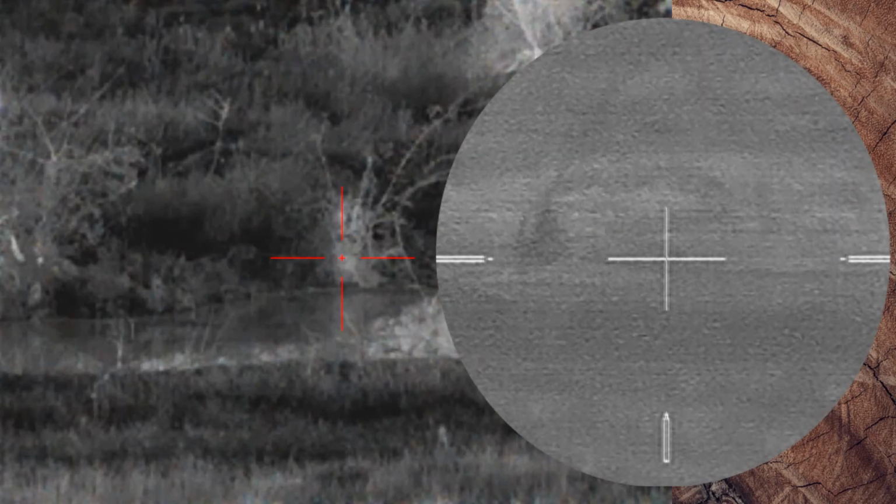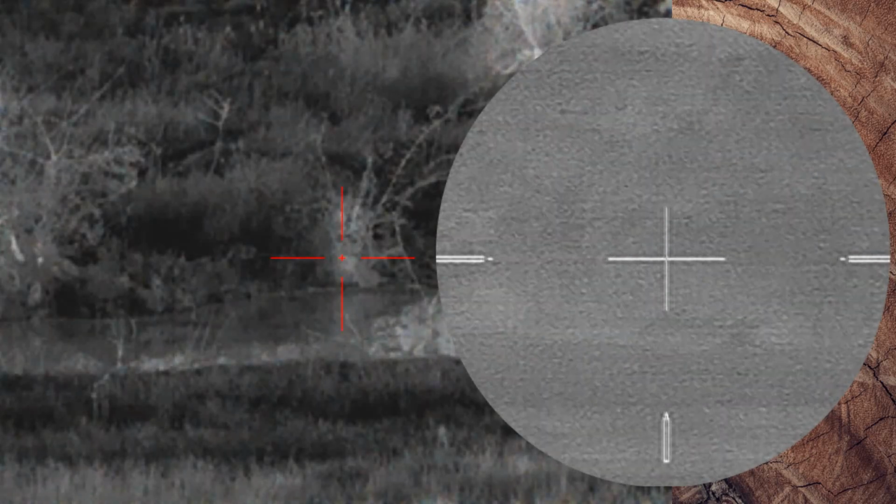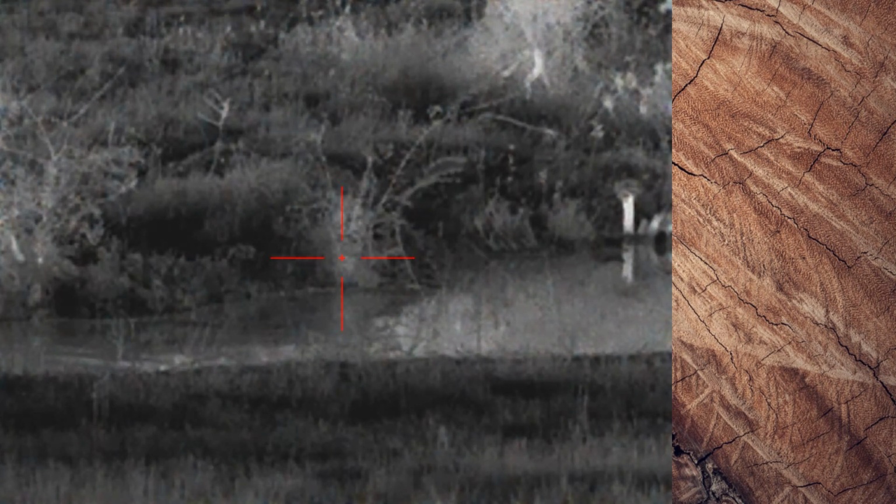I'm hoping the other beaver is going to pop up at any time, and I'm just not seeing it. So it's gone subsurface, and I go ahead and shut things down. I set my rifle to the side, and the Bering Optics continues to record video. It does not have audio, so there is no sound here.